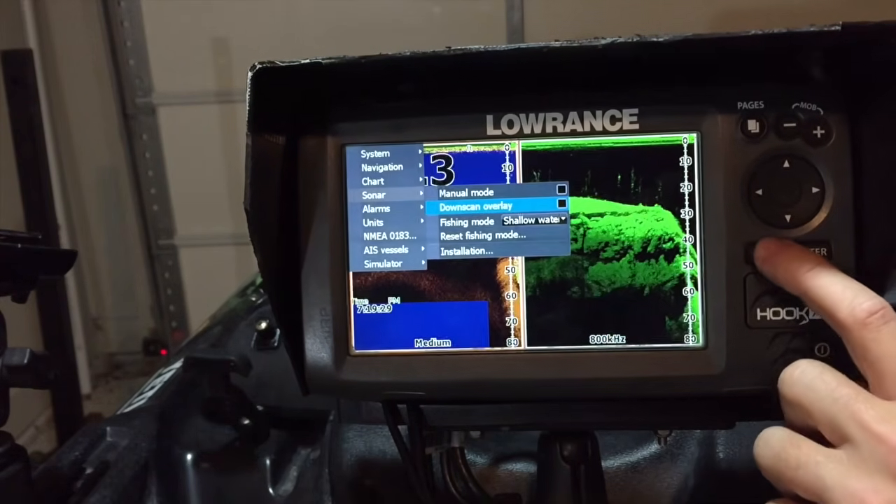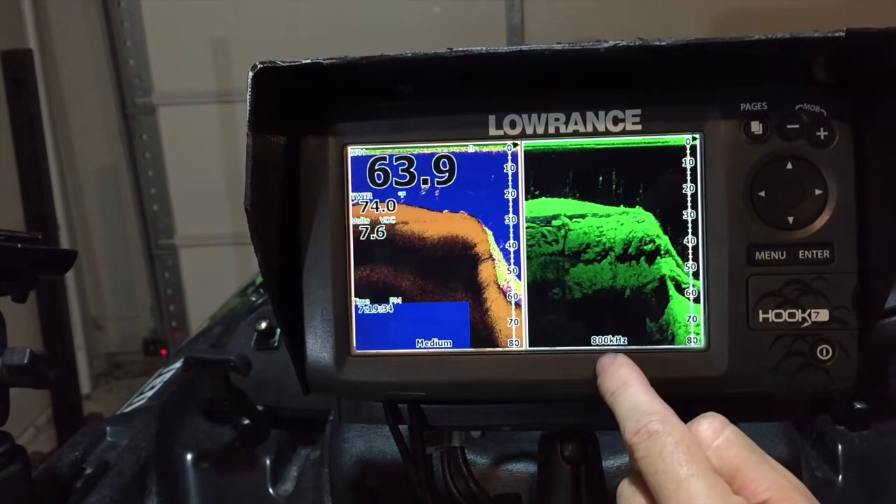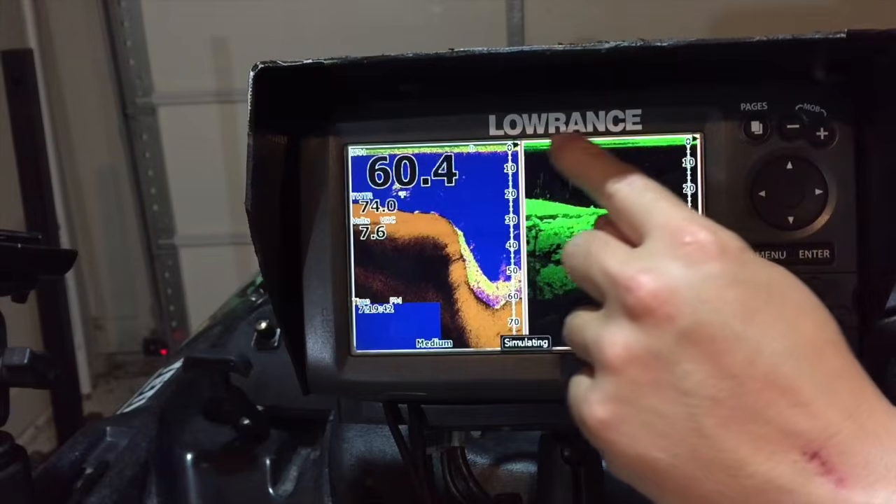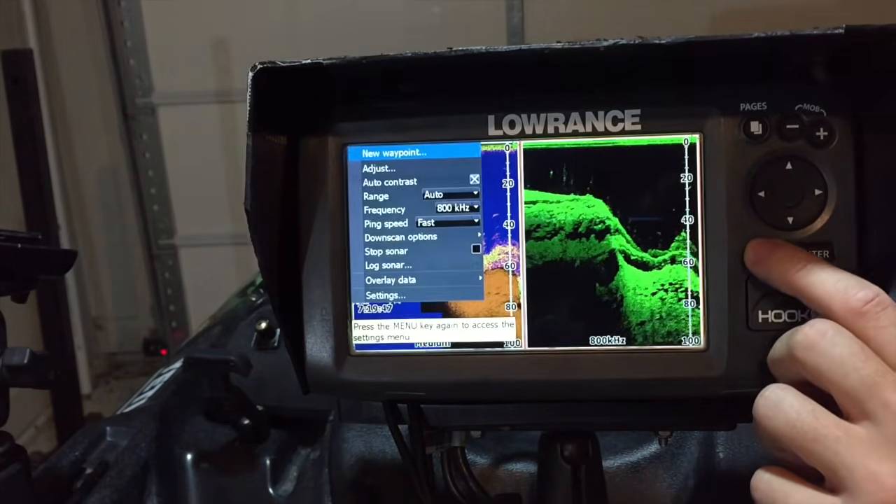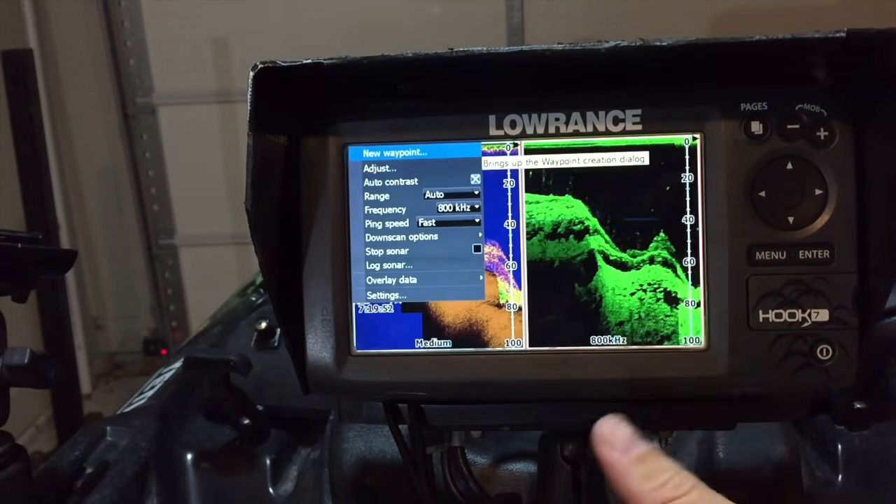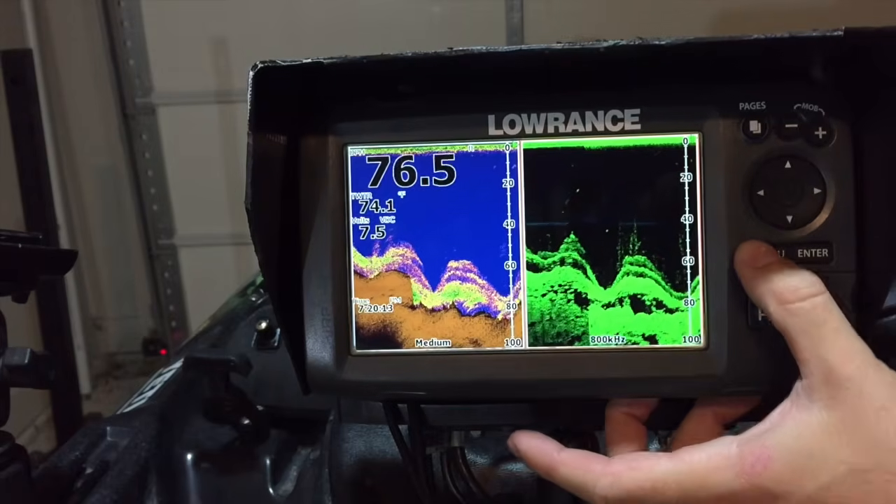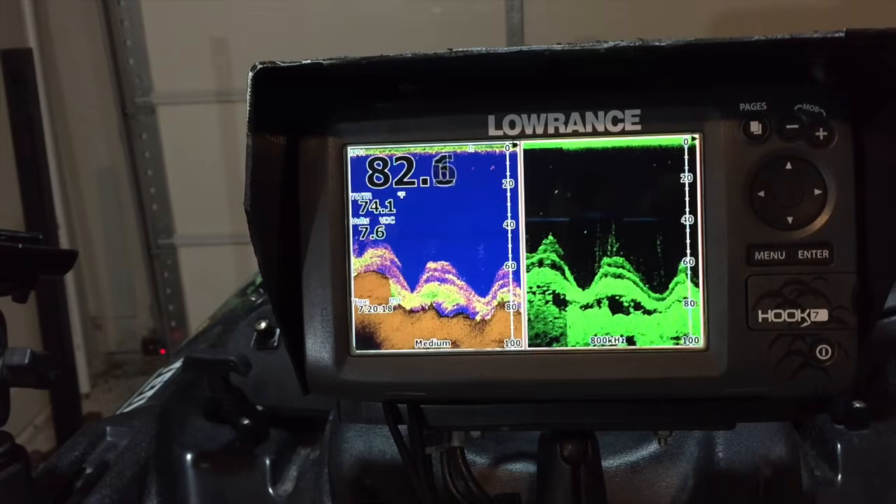All right, so I'm going to go ahead and hit menu to exit out of here. Now, if I want to change over to my downscan function, I'm going to hit the pages button twice. And now you'll see where my orange square jumped around my downscan. Now I can go through the same thing. I can hit menu, and adjust everything on this side in the same fashion. And of course, to exit out of that screen, all you do is hit menu twice. So that is just a quick overview of what some of the settings look like on the Lowrance Hook 7.